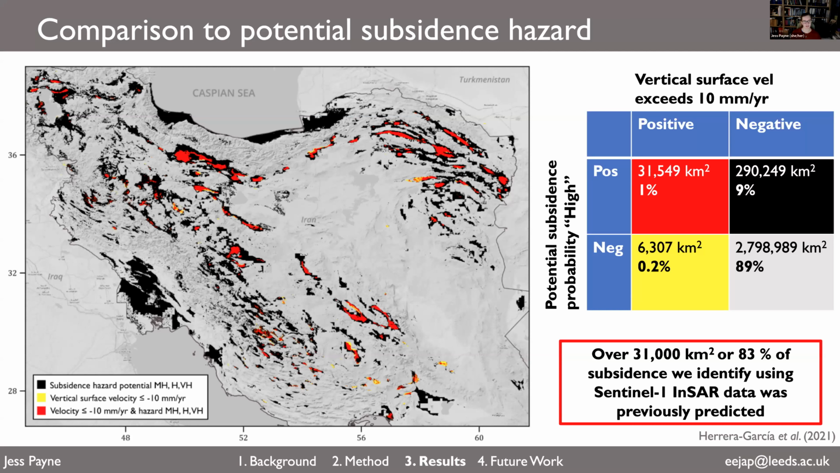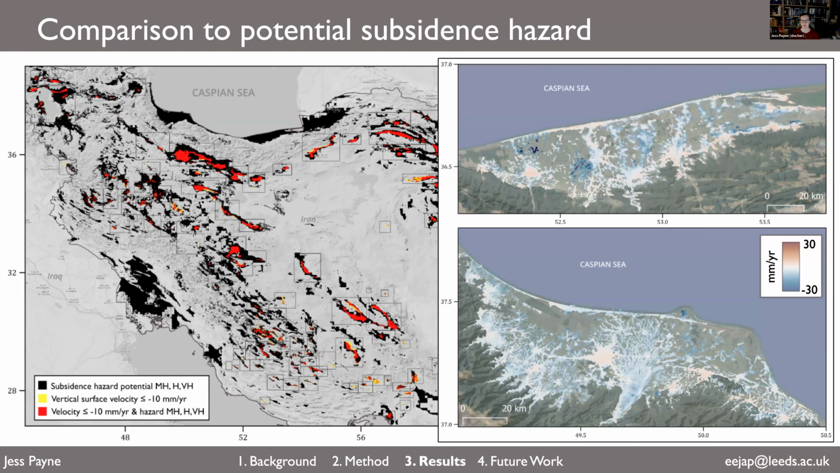However, there are other regions which stand out to be quite black on this image where we don't observe subsidence. So let's look at these in more detail. One example is here along the south coast of the Caspian Sea, which I mentioned was quite bright red in the predictions of potential subsidence. So let's have a look at the InSAR data in more detail. On the bottom right here, we've got this region around the city of Rasht, and you can see there's a lot lower coverage of InSAR data, so fewer pixels of data compared to where we were looking before.